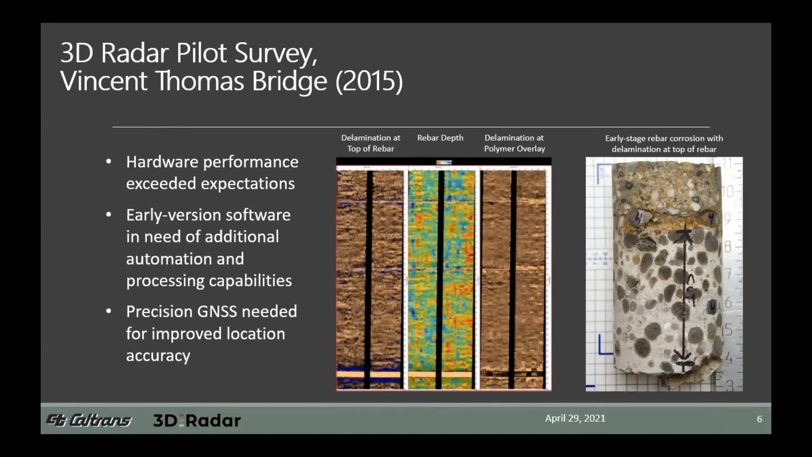So the system was deployed to investigate the Vincent Thomas Bridge down in LA. That's about a mile long and took about an hour to collect all of the data, compared to an hour for us to collect one line of single channel data. So what we found was that the hardware performance well exceeded our expectations.